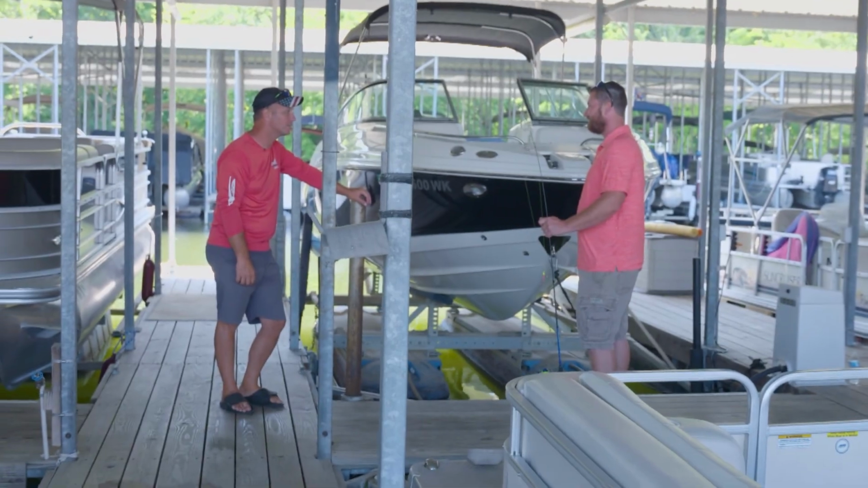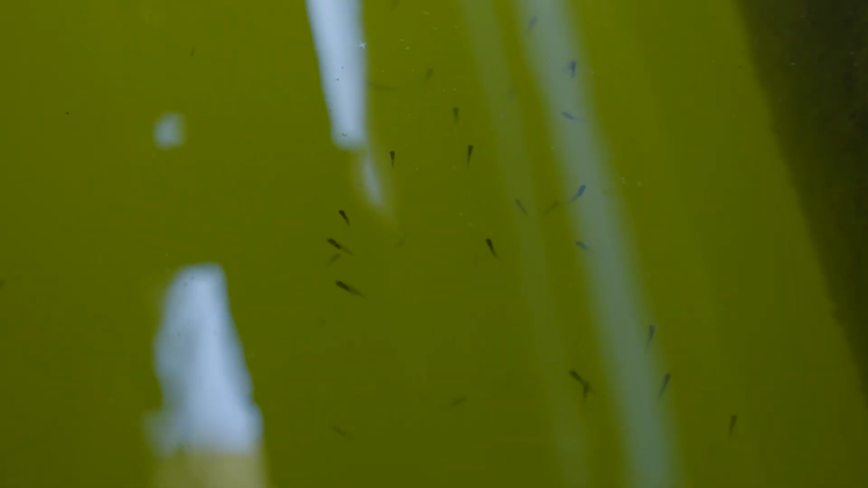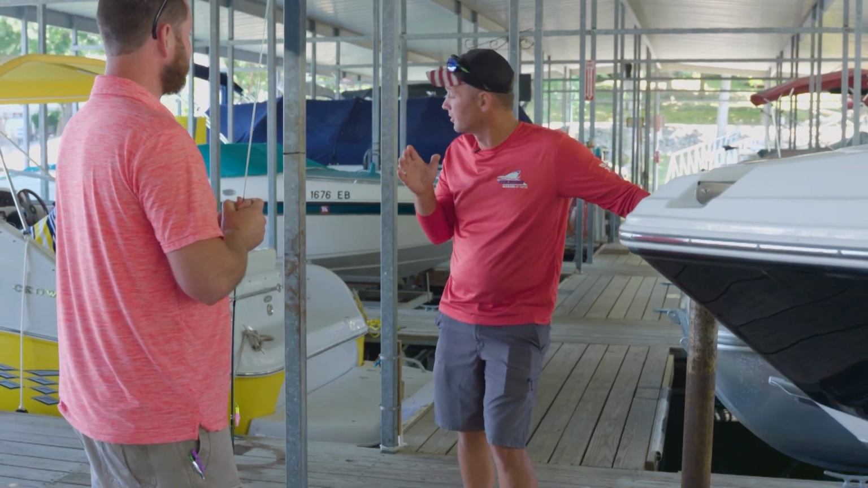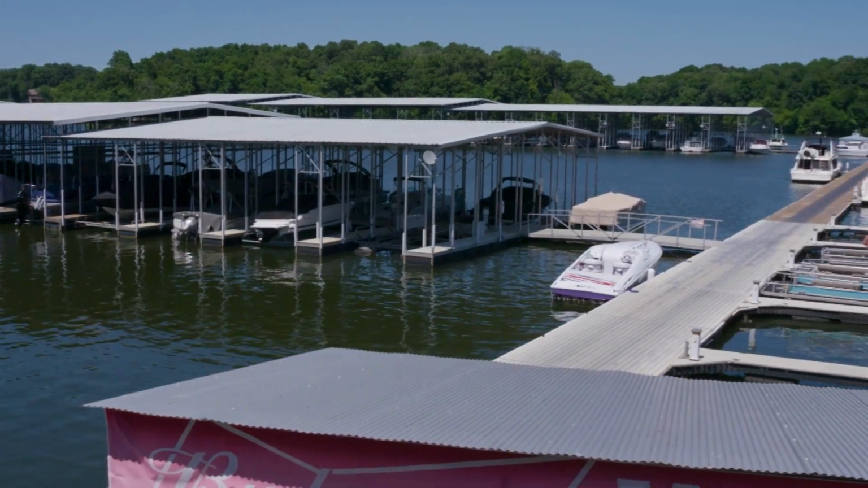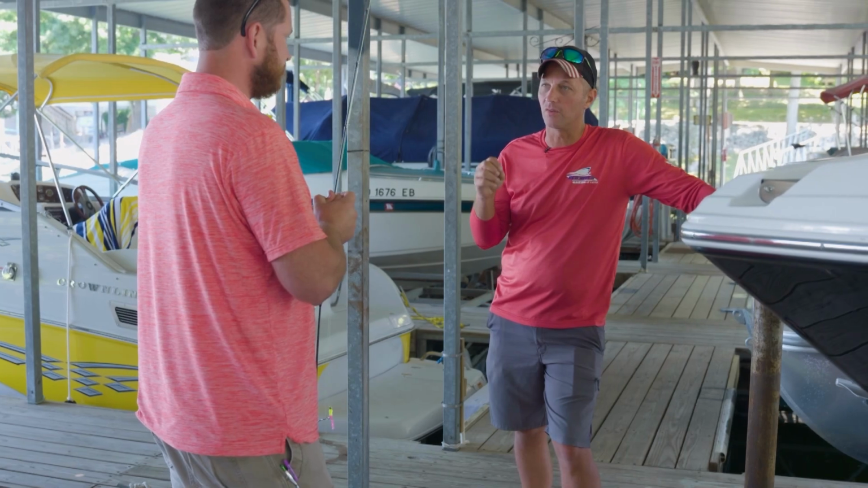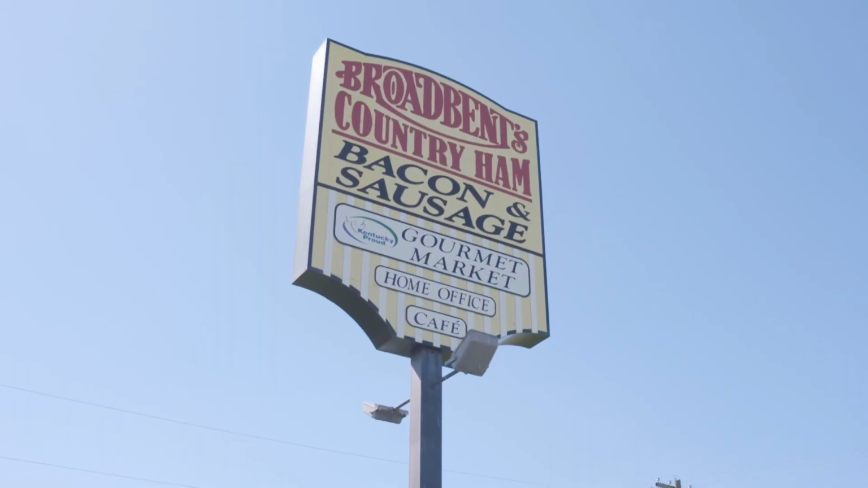Catching any of them crappie in here? Yes, sir. We do. Well, I see a lot of fry in there. It makes sense they'd be here. Oh, absolutely. Man, y'all have got a super, super nice place here at Buzzard Rock Marina. Catawba has got a lot of really interesting stuff around here, like broad-bent country hams up there.